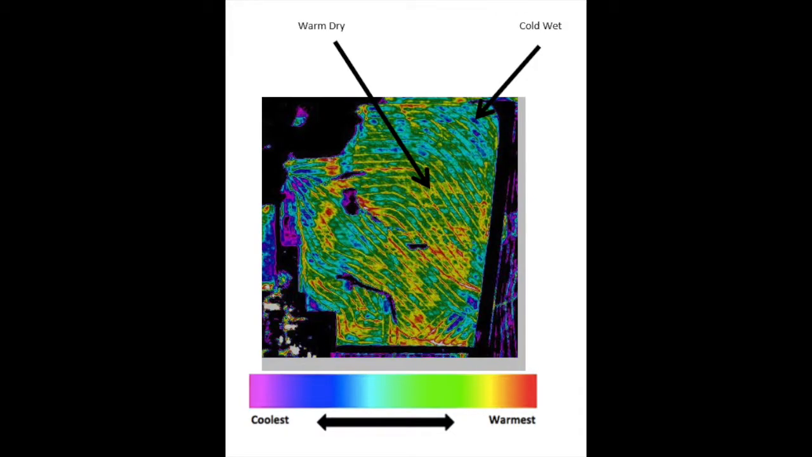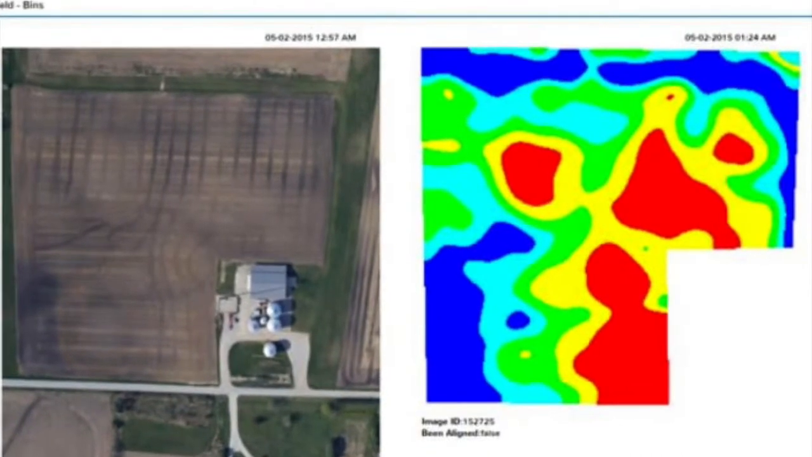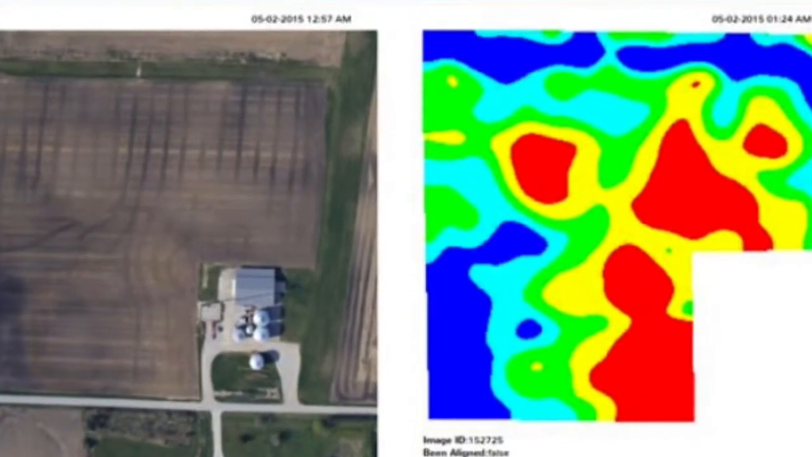Really what sets AirScout apart from everyone else is this thermal image. By looking at the temperature, we can look at the differences of evapotranspiration inside that field. We see how that field is bringing up water and transpiring through its leaves, and we're able to then correlate that to the healthy and weak areas of the field.